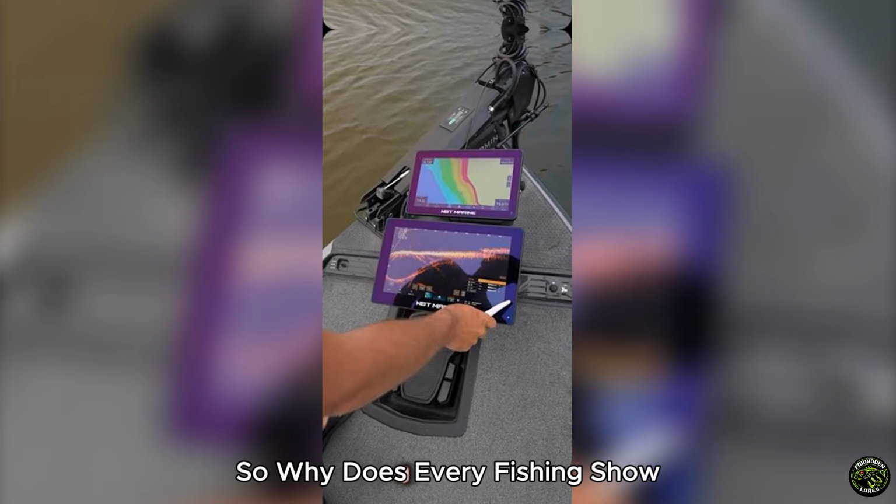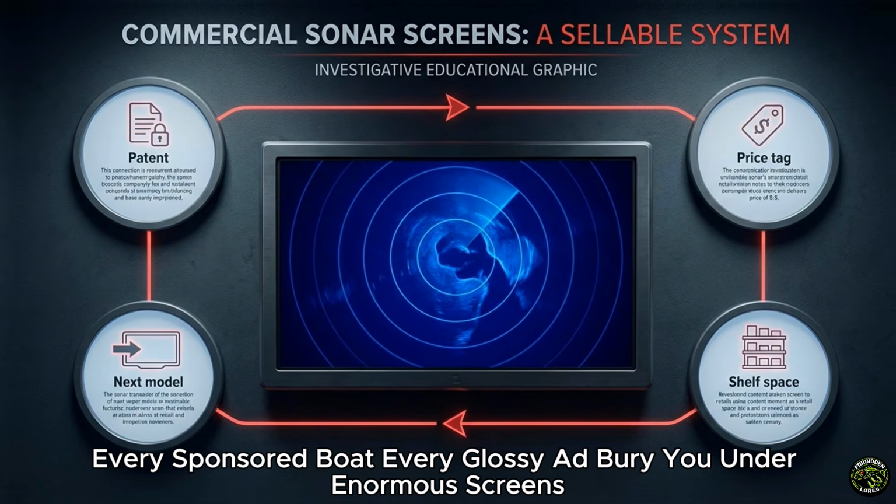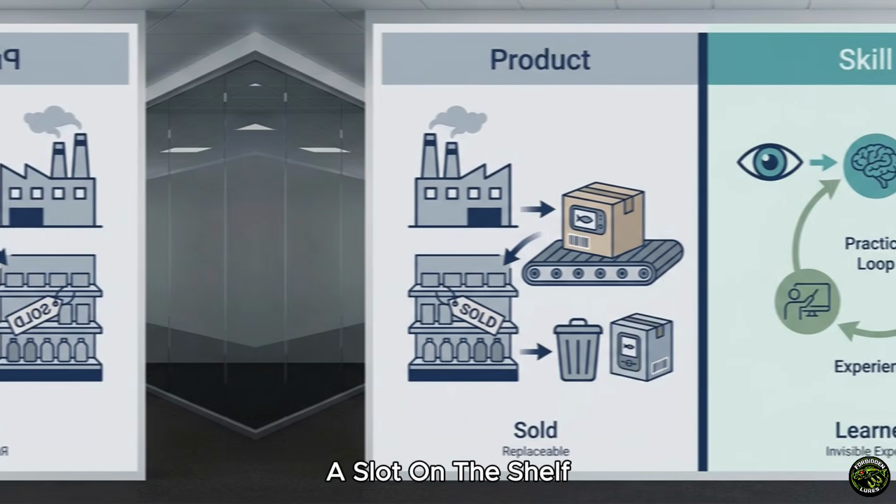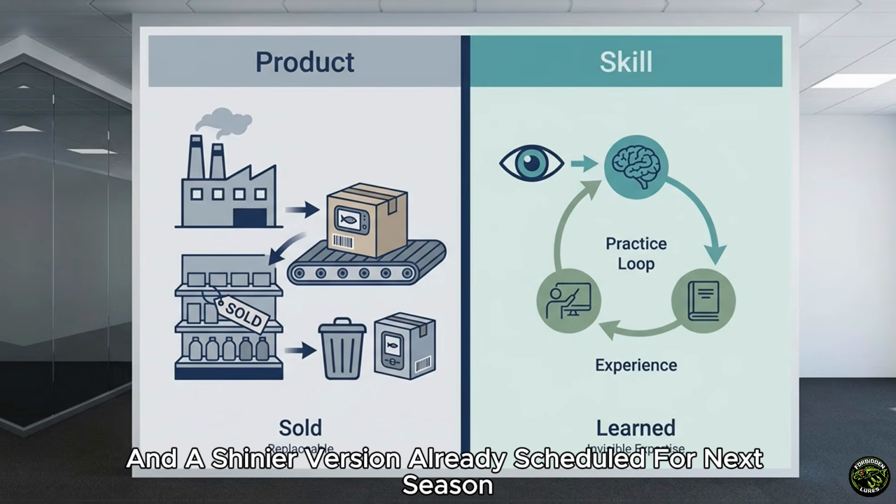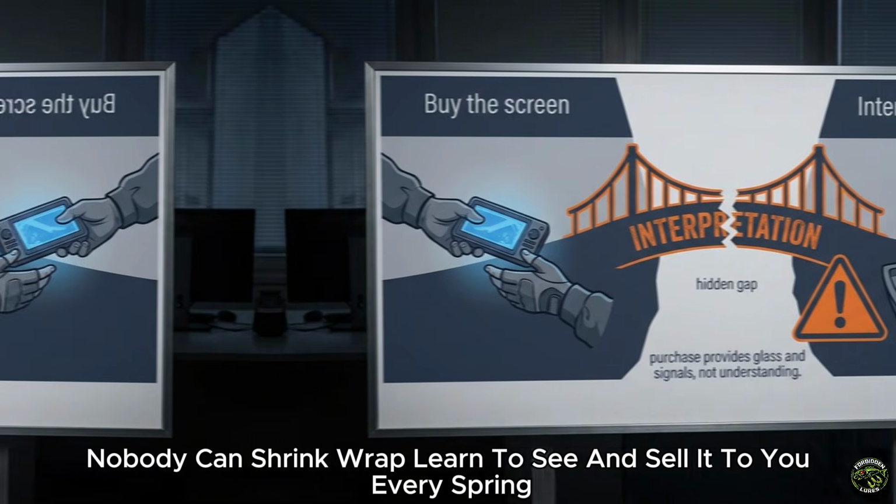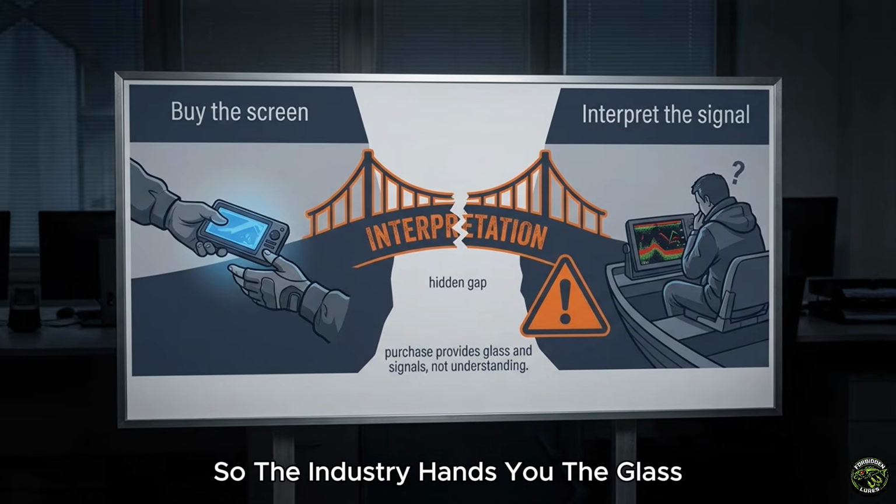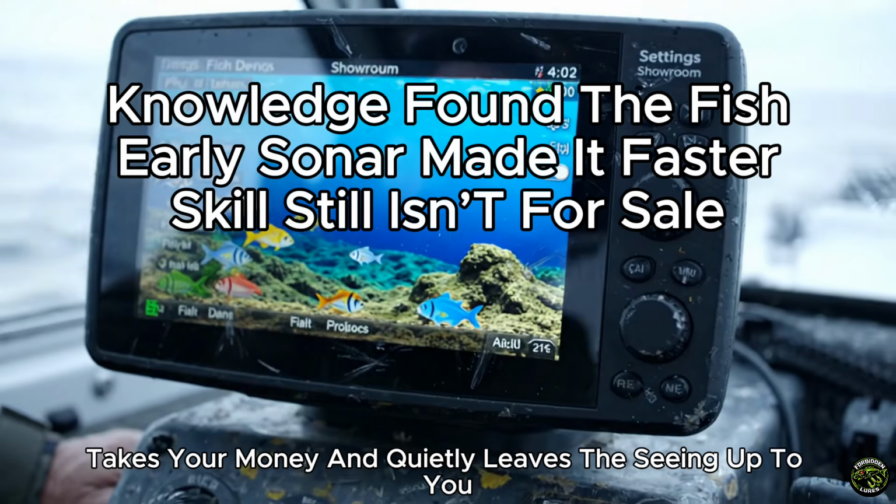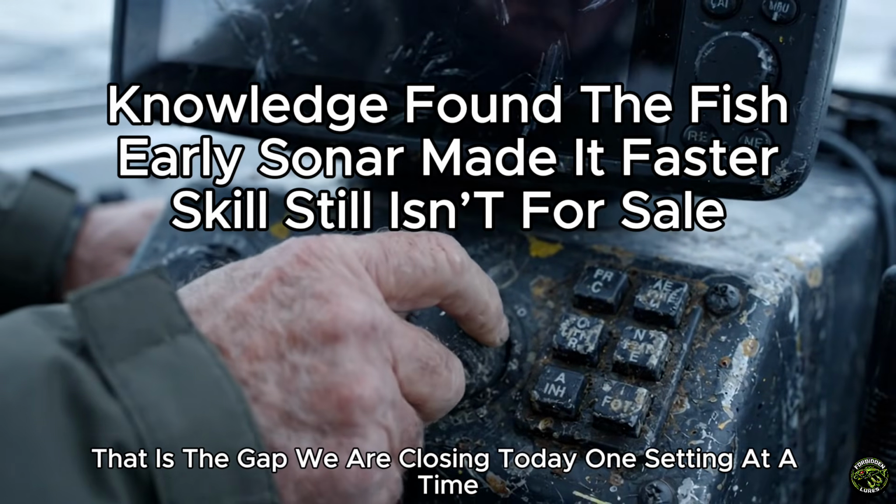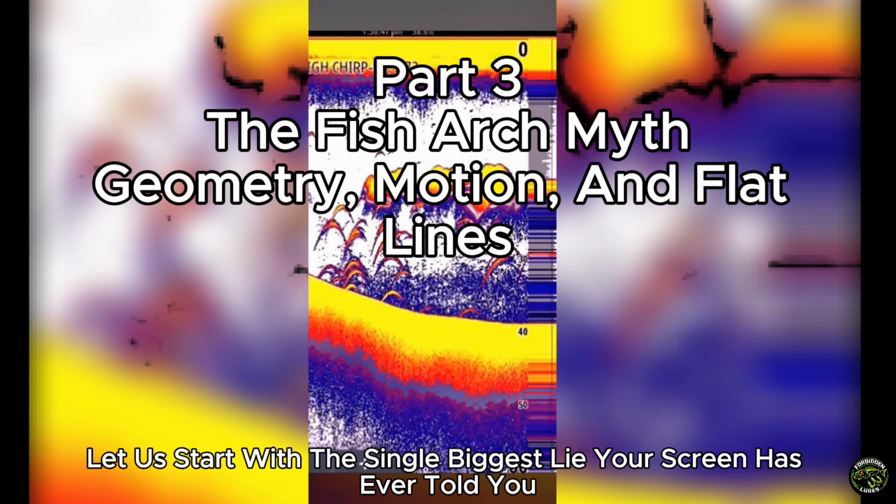So why does every fishing show, every sponsored boat, every glossy ad bury you under enormous screens? Because a screen is a product. It has a patent, a price tag, a slot on the shelf, and a shinier version already scheduled for next season. The skill of reading that screen has none of those things. Nobody can shrink-wrap learn to see and sell it to you every spring. So the industry hands you the glass, takes your money, and quietly leaves the seeing up to you. Most anglers never get there. That is the gap we are closing today, one setting at a time. Let us start with the single biggest lie your screen has ever told you.